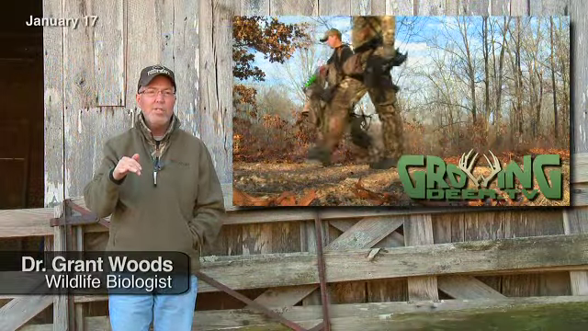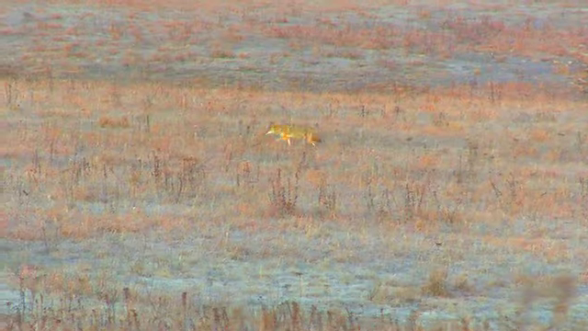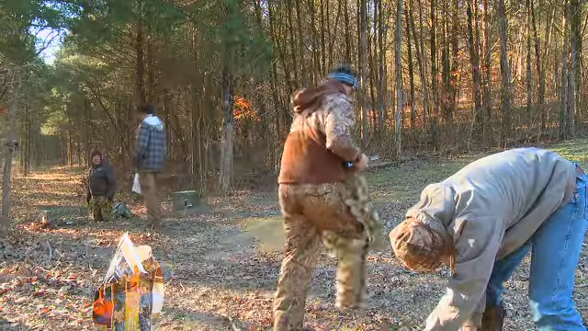January 17th and bow season has officially closed here in Missouri for the year, but we're not sad because there's plenty of trapping, predator hunting, and management activities to keep us busy until turkey season.